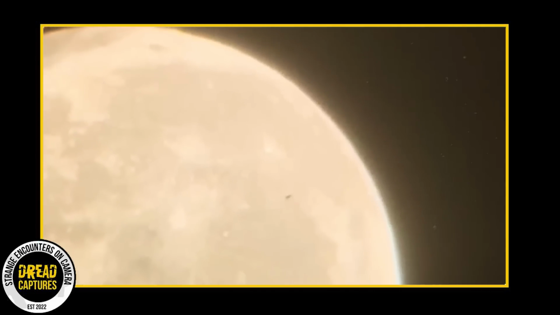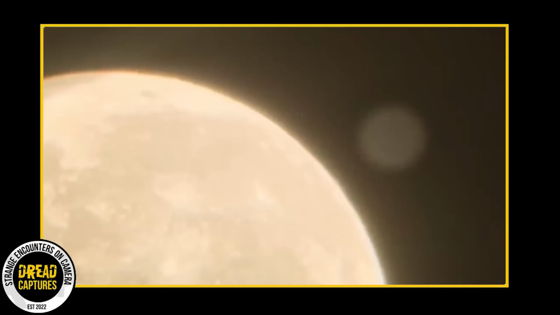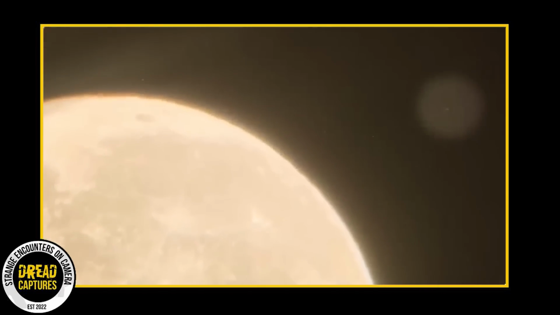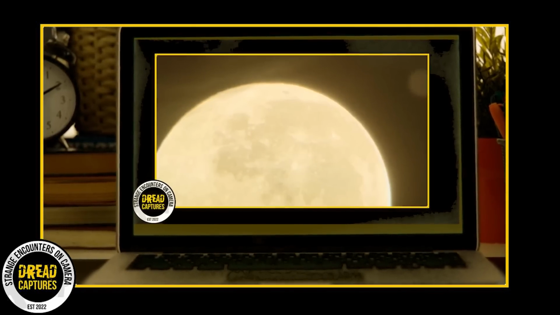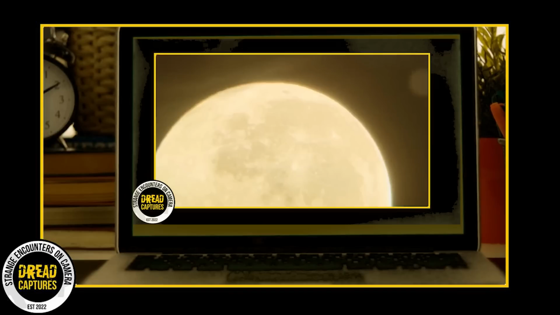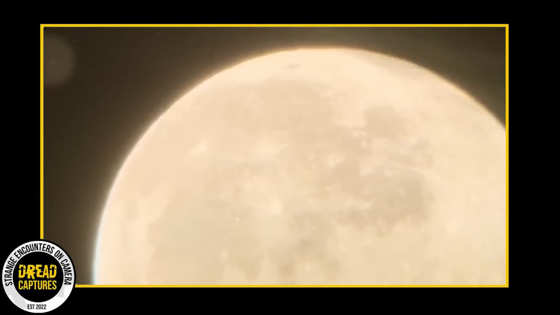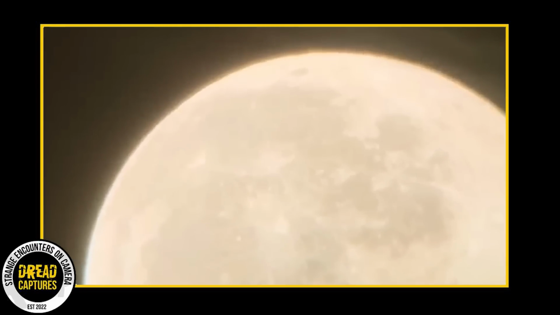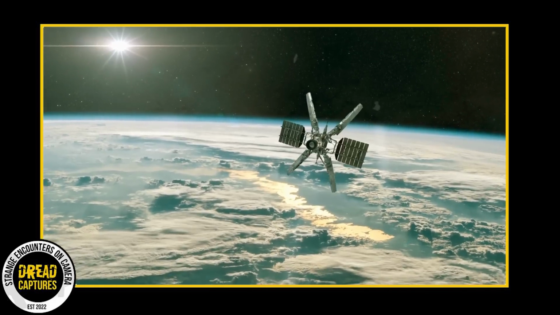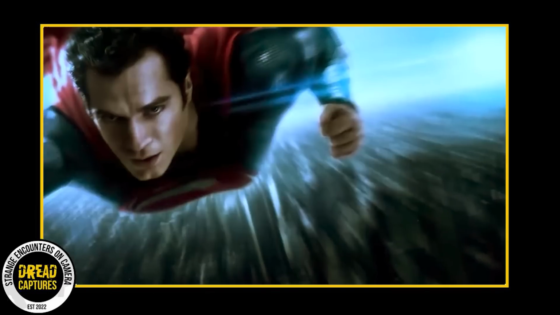Just as the object passes the moon's perimeter, there seems to be a discharge of some kind, possibly material, from the moon itself. At the time of discussing this, the original video had already garnered millions of views. This prompted thousands of curious commentators to weigh in, trying to decipher this incredible occurrence. Speculations are diverse. Some believe it might be a satellite, space debris, or even, jokingly, Superman.